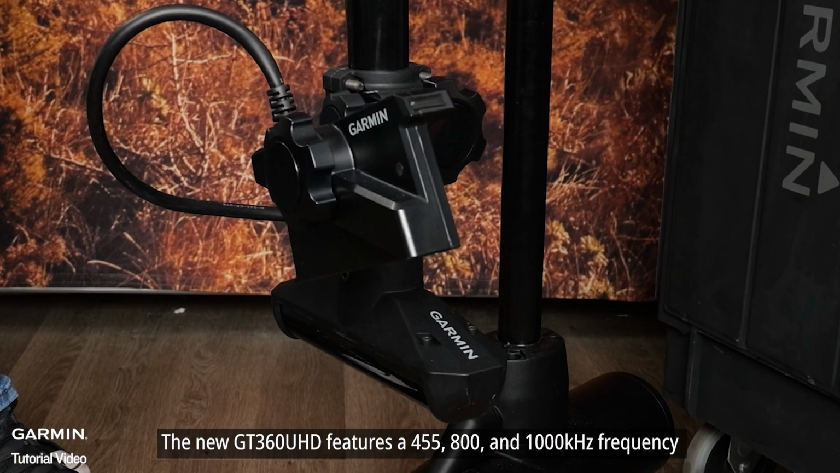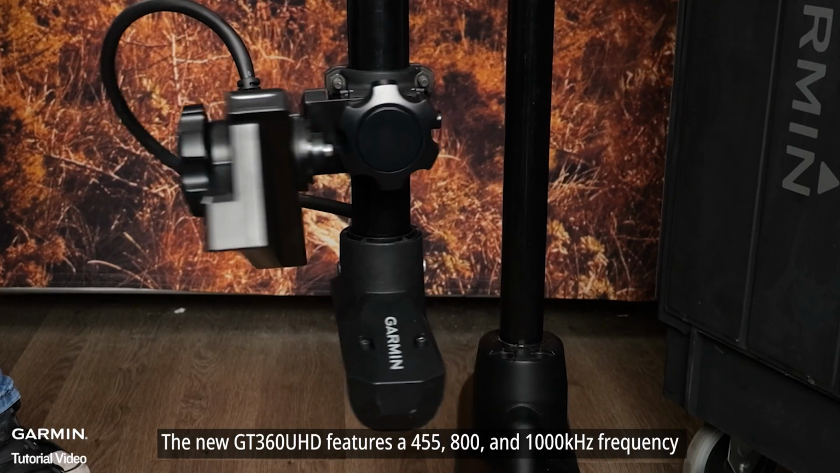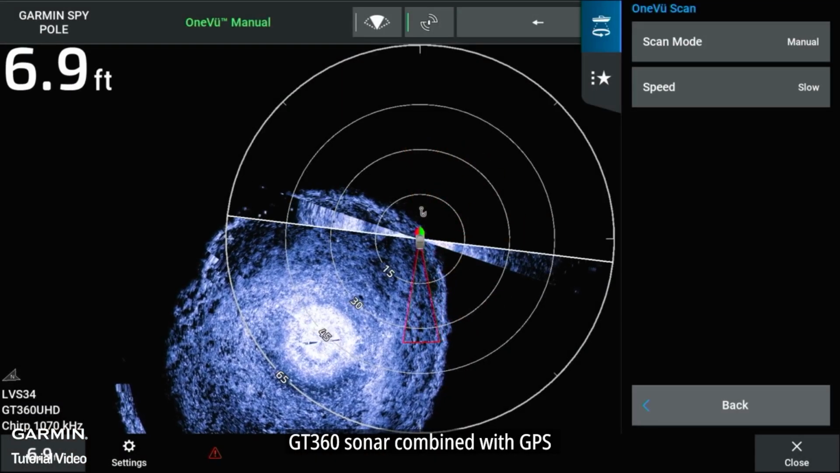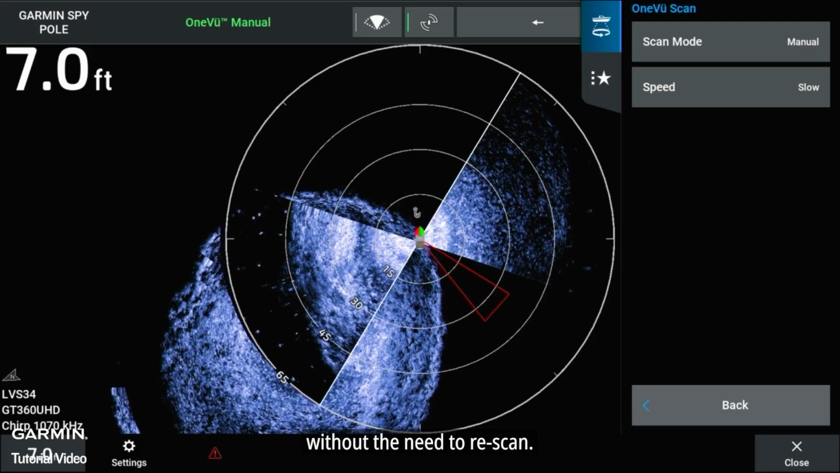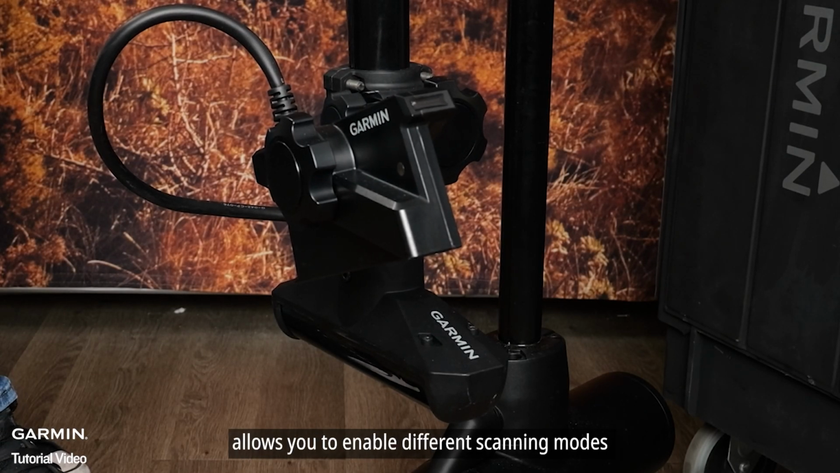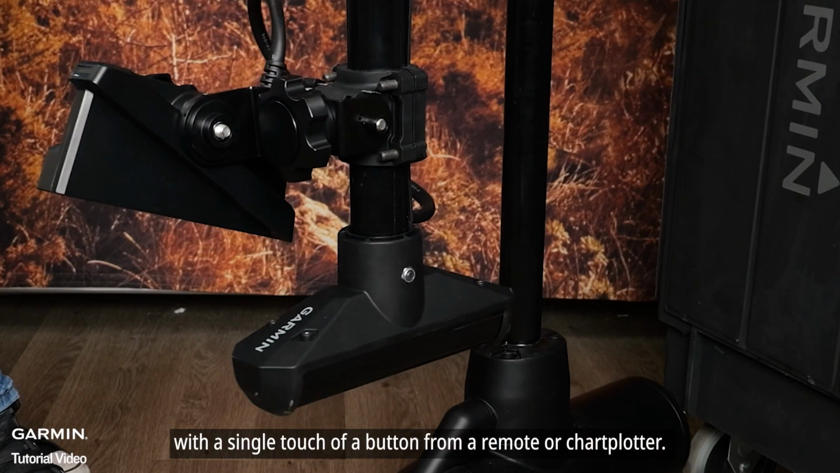The new GT360UHD features 455, 800, and 1000 kHz frequencies that transmit a clear UHD image 360 degrees around your boat. GT360 Sonar, combined with GPS, enables a single scan to illuminate an area for fishing without the need to rescan. The GT360 installed on the Garmin Spy Pole allows you to enable different scanning modes with a single touch of a button from a remote or chart plotter.